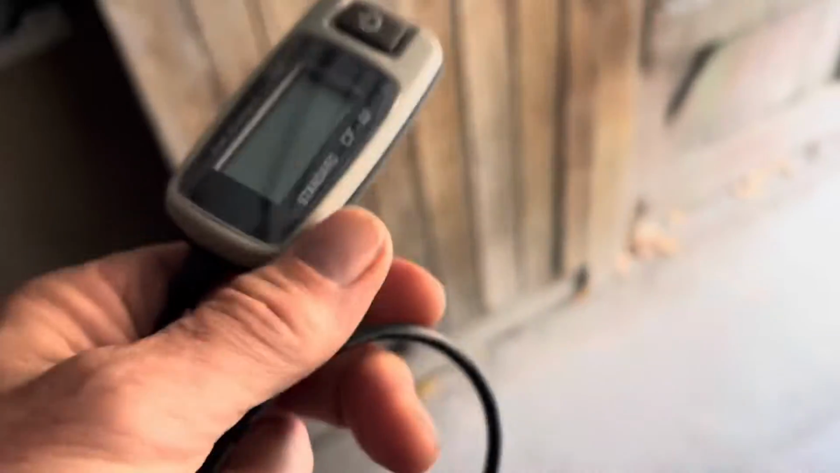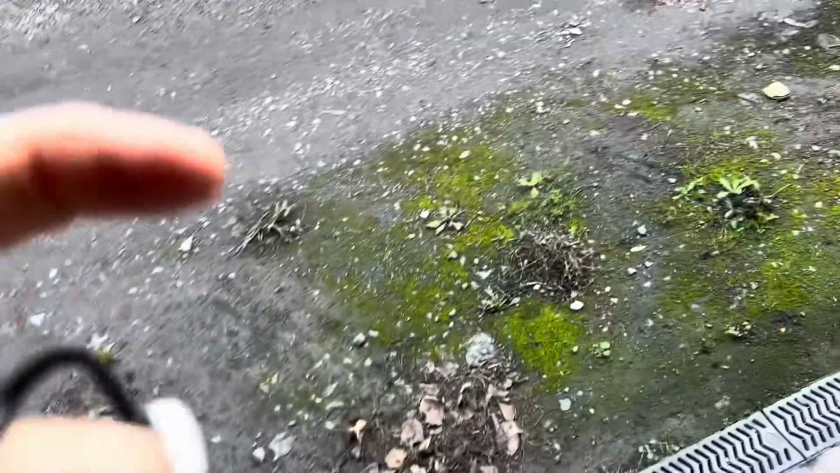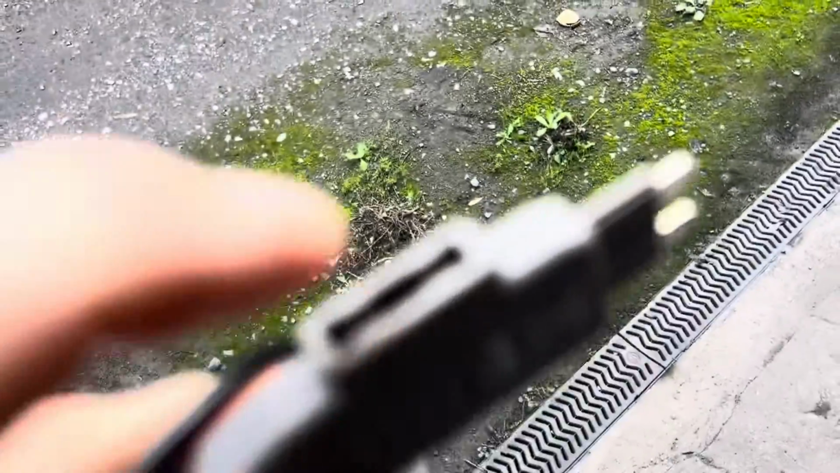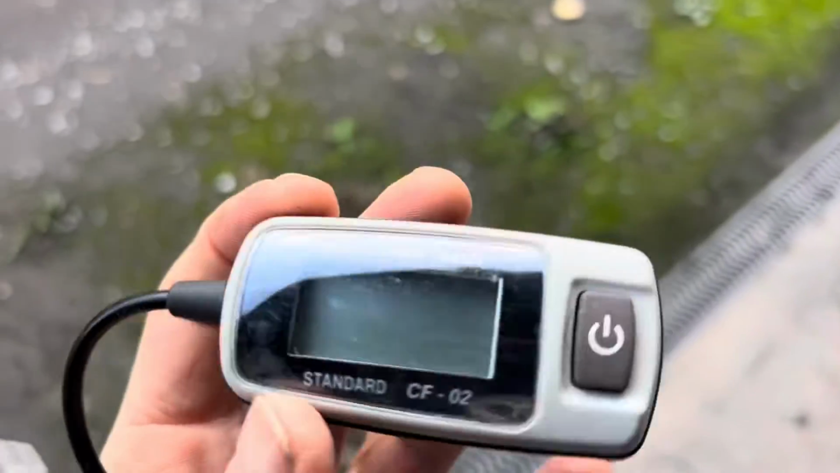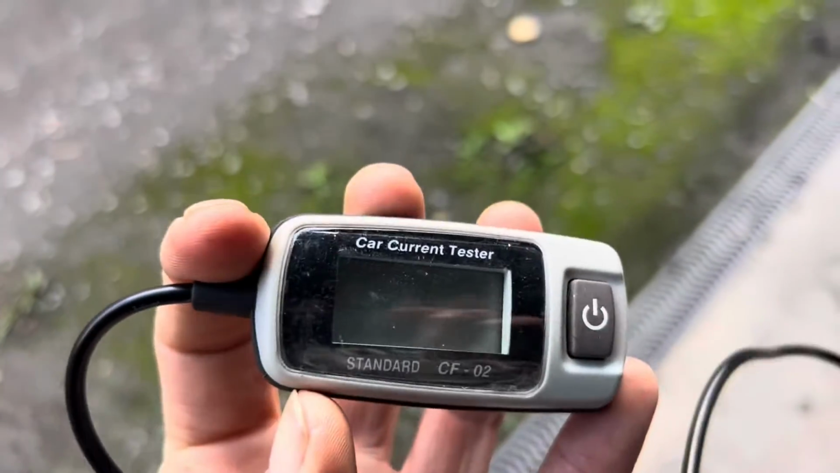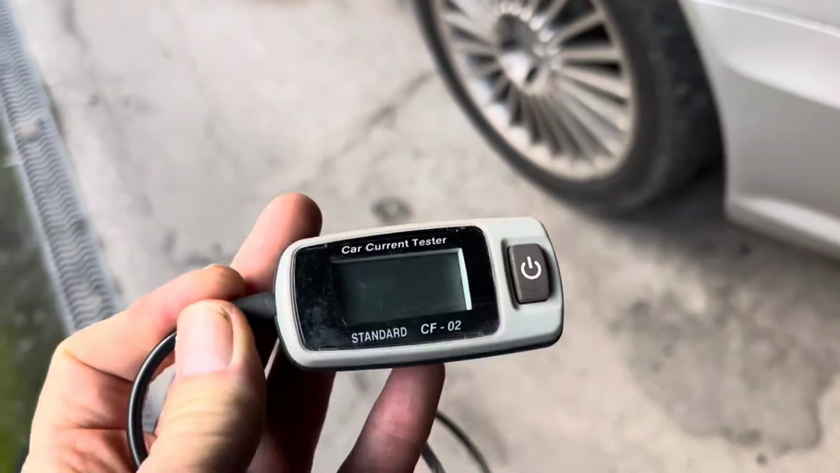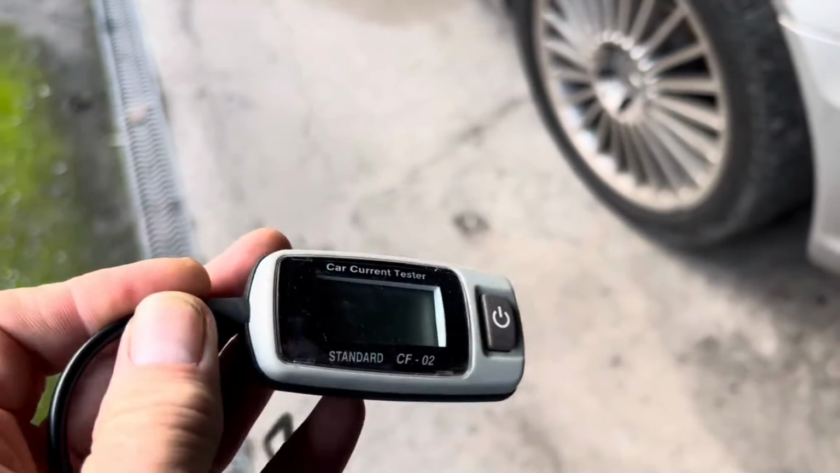And what you can do with one of these here is you can unplug the fuse, and then you plug this in its place where the fuse was, and then you put the fuse in here, and when you turn this on, it'll show you whether current is flowing through that fuse or not. Now when I did that yesterday, on fuse 76, and for good measure fuse 77,